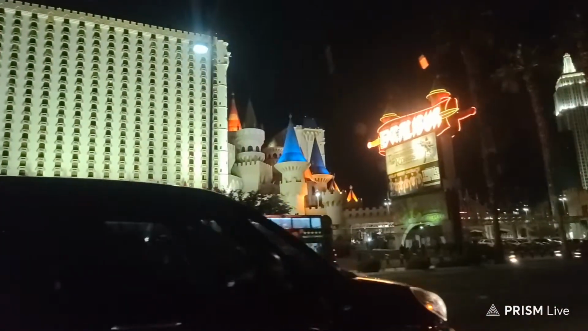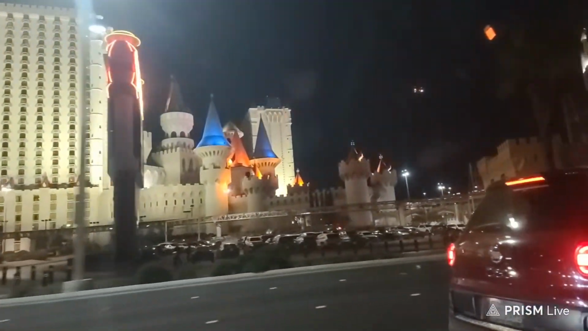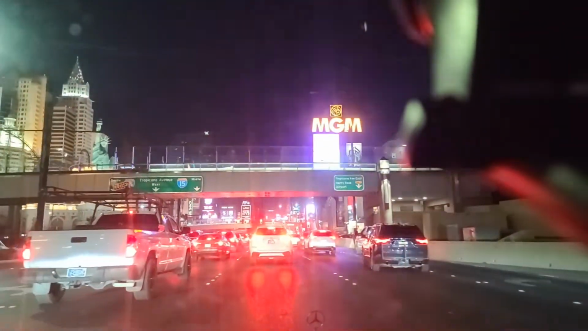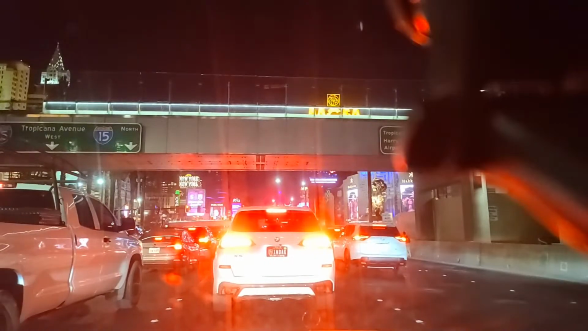There is Excalibur for anyone that stayed there. I stayed there one time and went to my room, looked out the window, stared at a big air conditioning unit, went back downstairs, said, "Are you serious? Is that really my room?" And they said, "Yep." And I said, "Okay." And that's my last time ever staying there. I wasn't going to do that again.